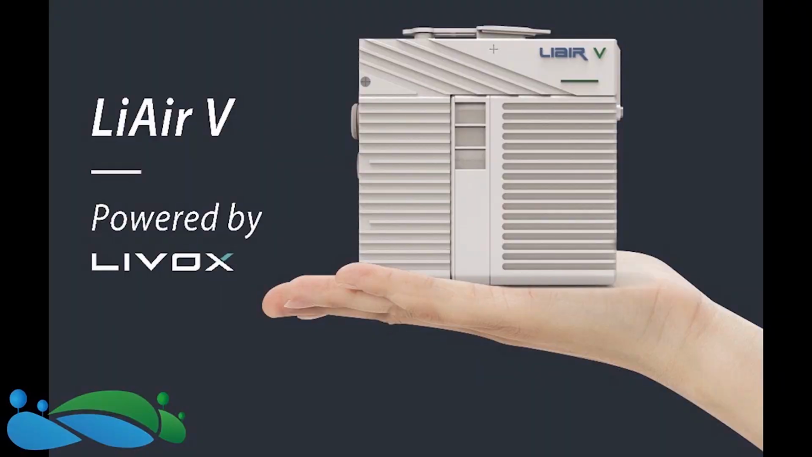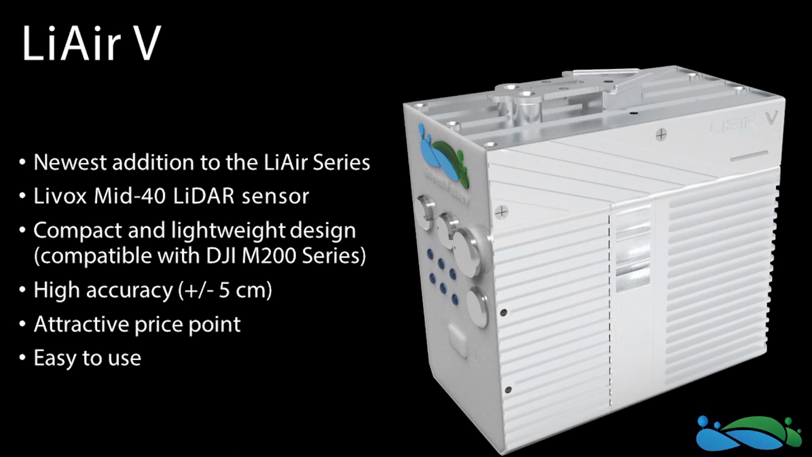So one sensor I have not shown you there is our LiAir V sensor, which is actually a Livox sensor. It's a Mid-40 sensor. This is one of the newest LiDAR sensors on the market, and we actually were at CES this year, the Consumer Electronics Show in Las Vegas, Nevada, to debut this at the Livox booth. We're now integrating their sensor into our ultralight solution for UAV LiDAR scanning.